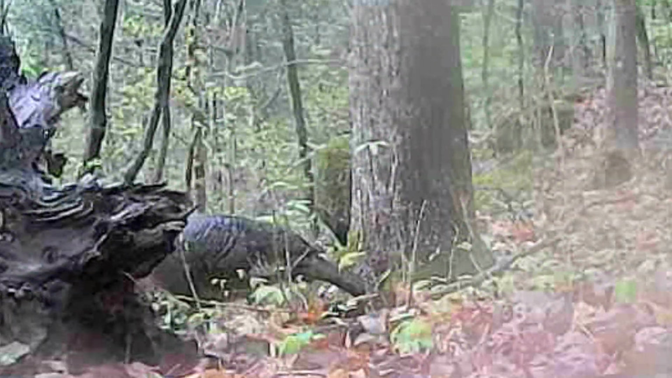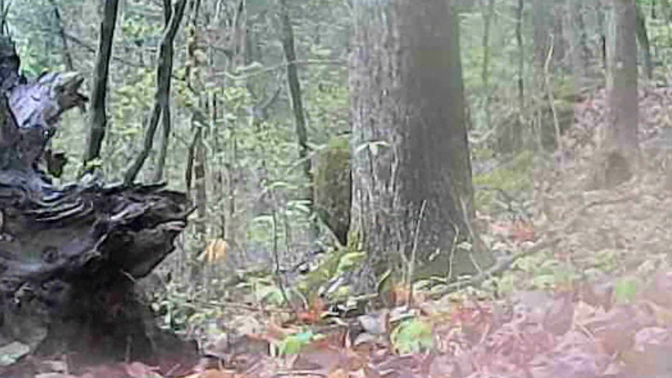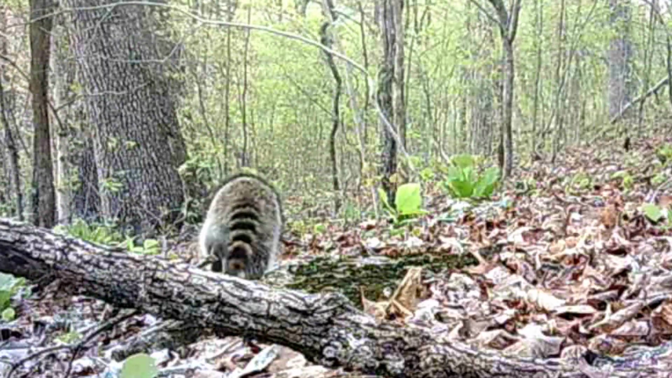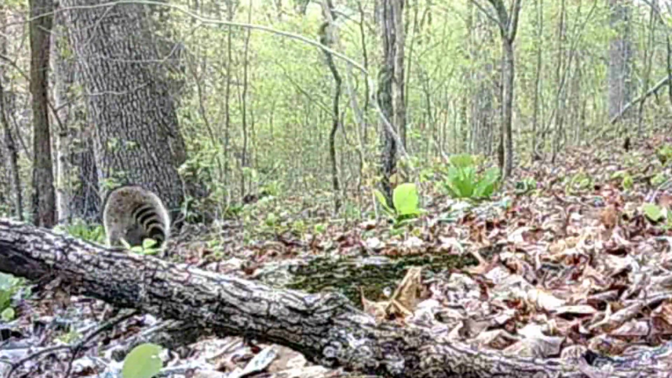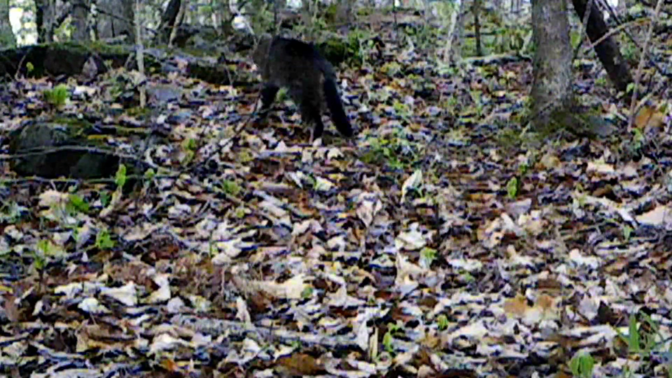And the turkey, they're all nesting. They've done had their big thing, so they're just a hen moving around. And the coon, they're out during the day too, this time of year, before it gets too hot. And there's a good picture of socks moving around.